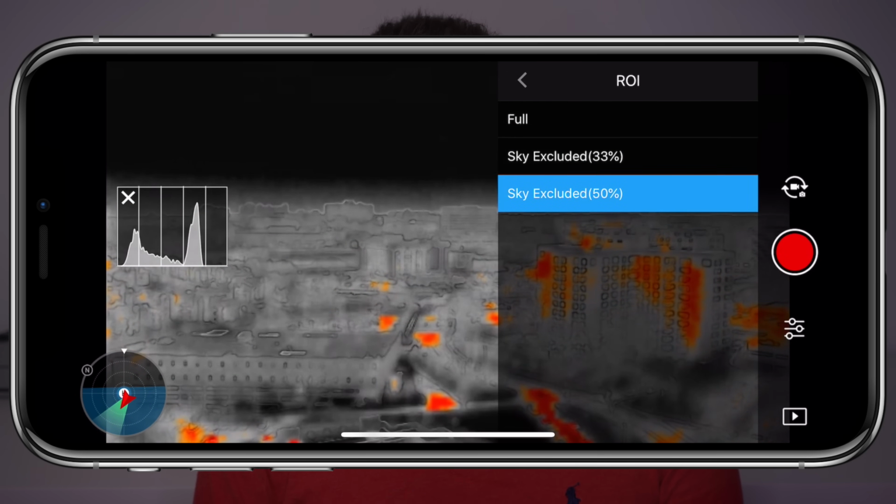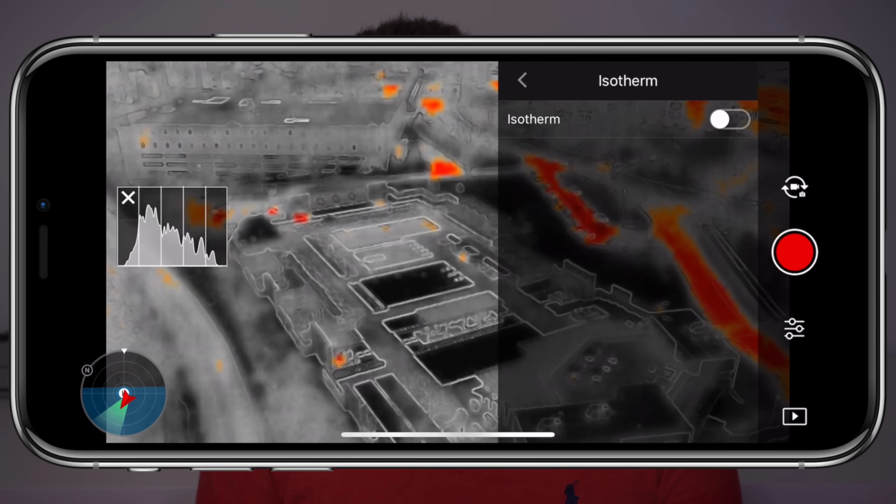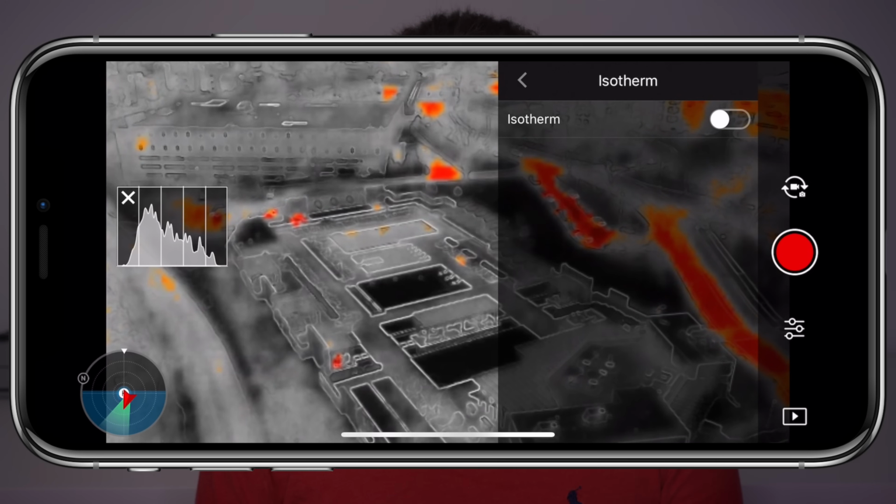After ROI, we have Isotherm, which is one of the most important settings we have here. So if you don't take anything away from this video, hopefully you can from this next minute or so of me talking. Now, by definition, isotherm means a line on a map connecting points having the same temperature at a given time, or an average over a given period. So it has to do with the temperatures that we are viewing.